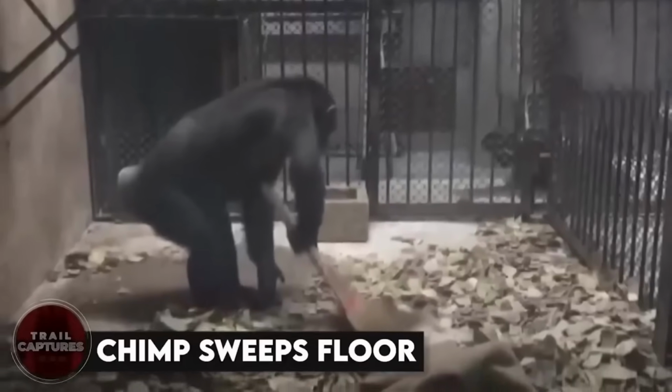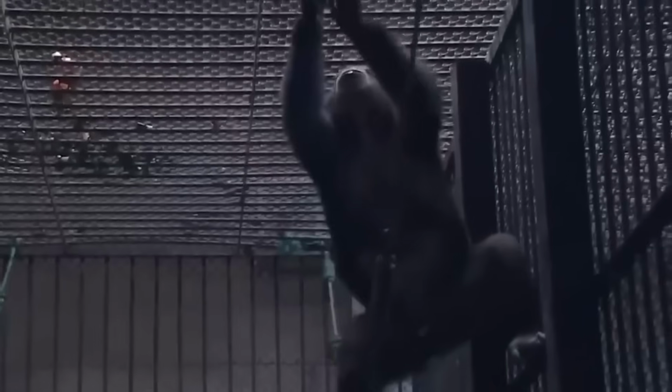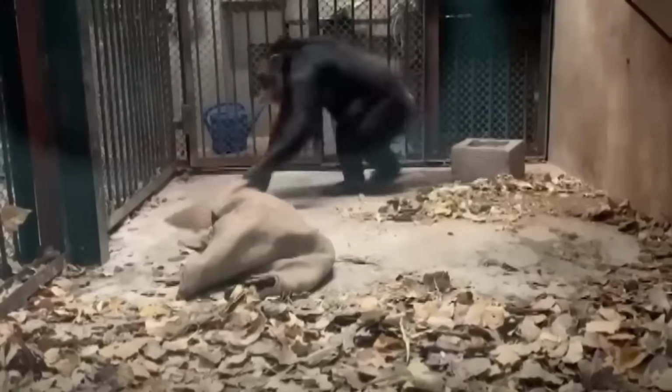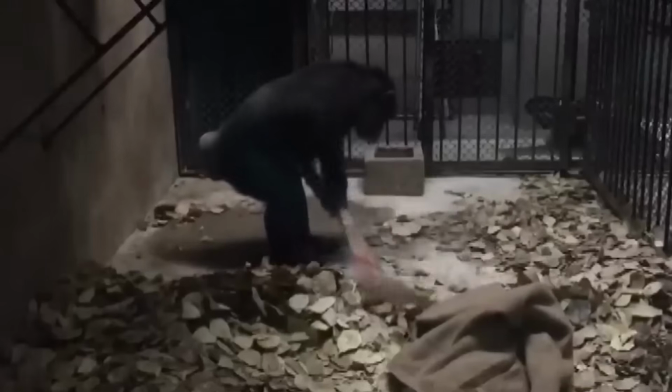Chimp sweeps floor. This amazing chimp was seen sweeping the floor in his cage with a broom. It's incredible, right? According to his caretaker, the chimp learned this behavior by simply watching them sweep the floor. Apparently, she's usually the one cleaning up the enclosure, but this clever chimp decided to lend a hand.